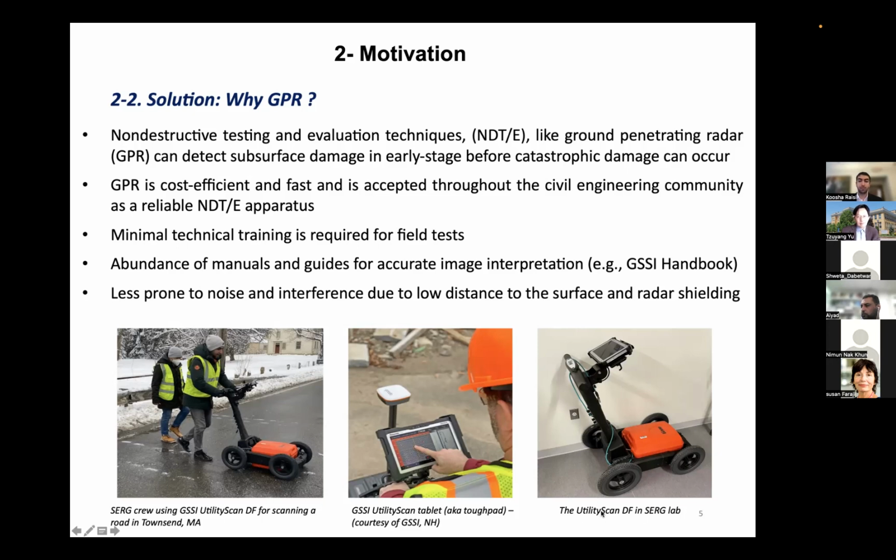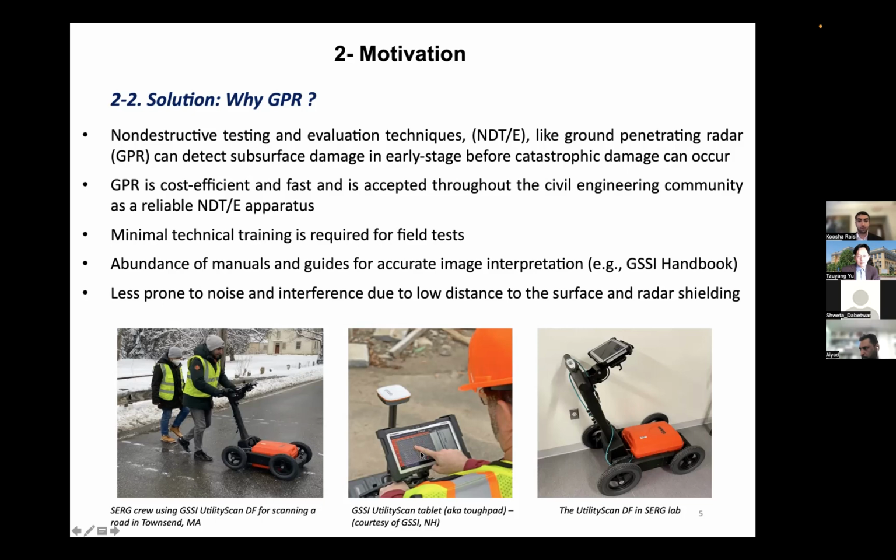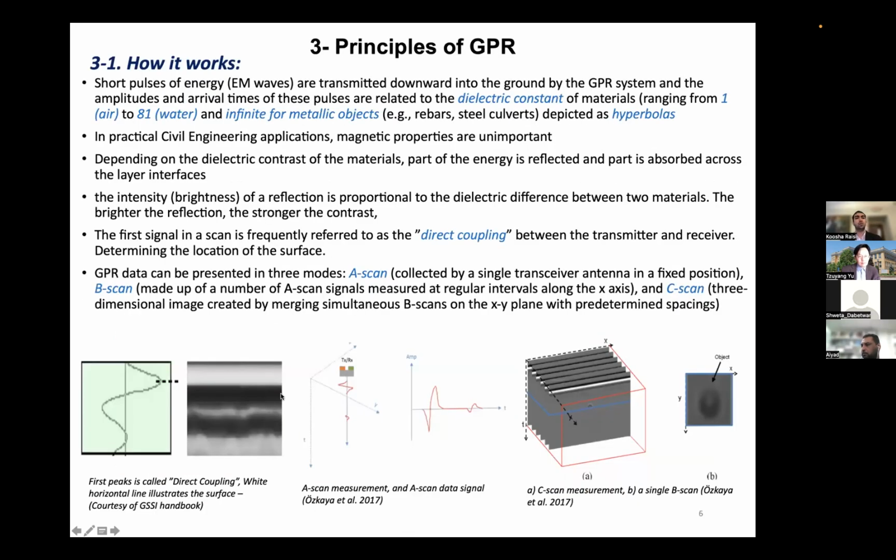The device used in this experiment is a UtilityScan DF, seen here, controlled by a tablet called the ToughPad. And this is actually an experiment in the town of Townsend, of which the results will be published in the upcoming month. Now, how it works.